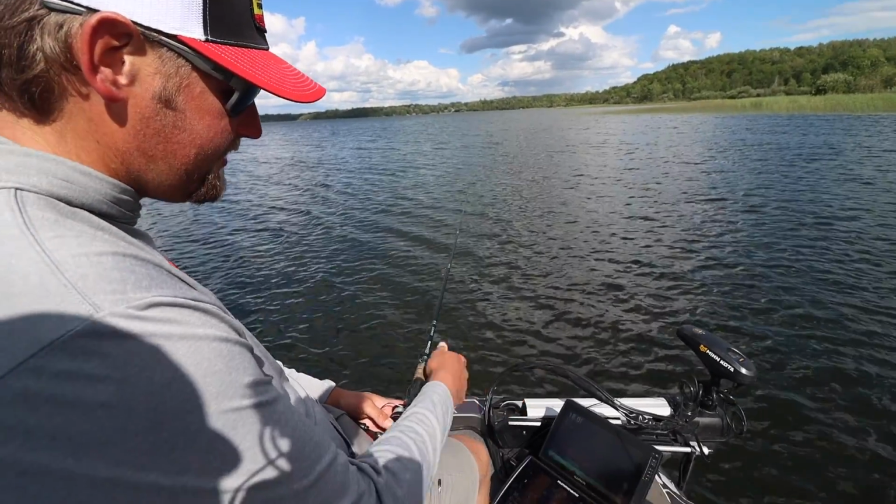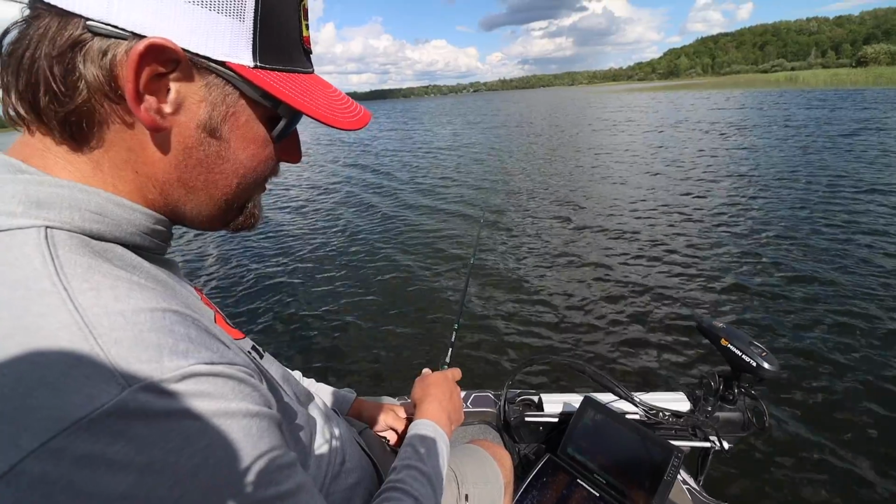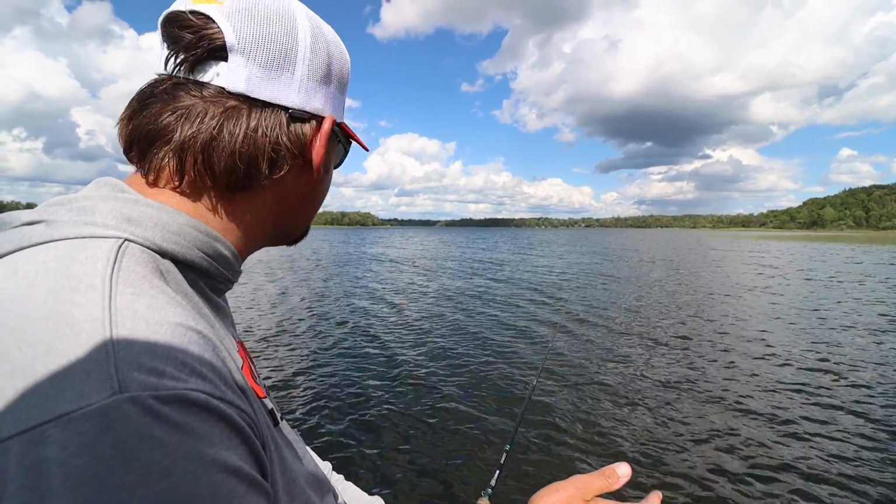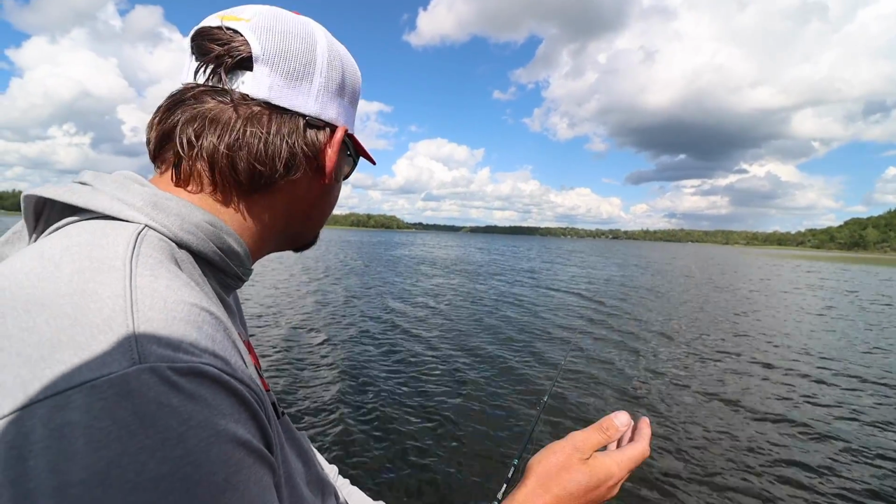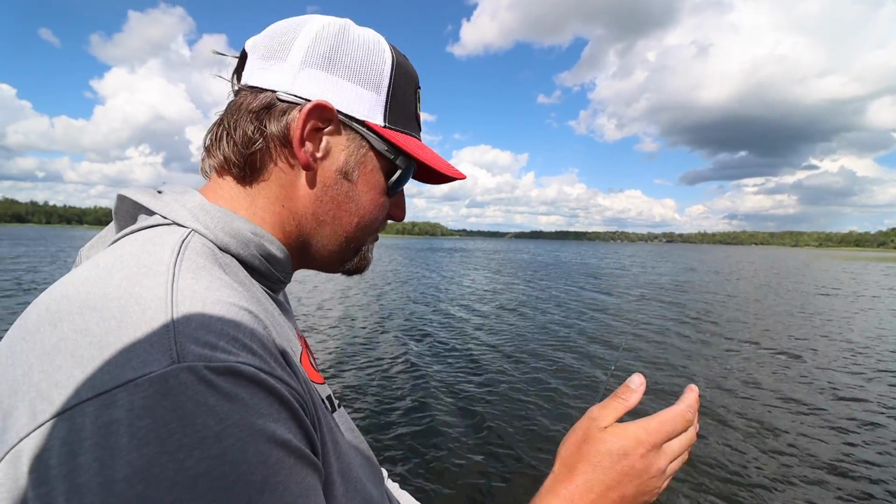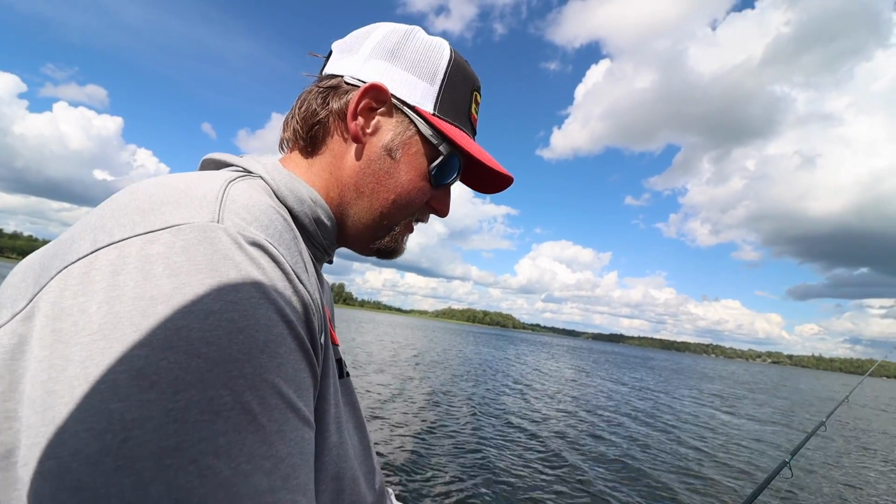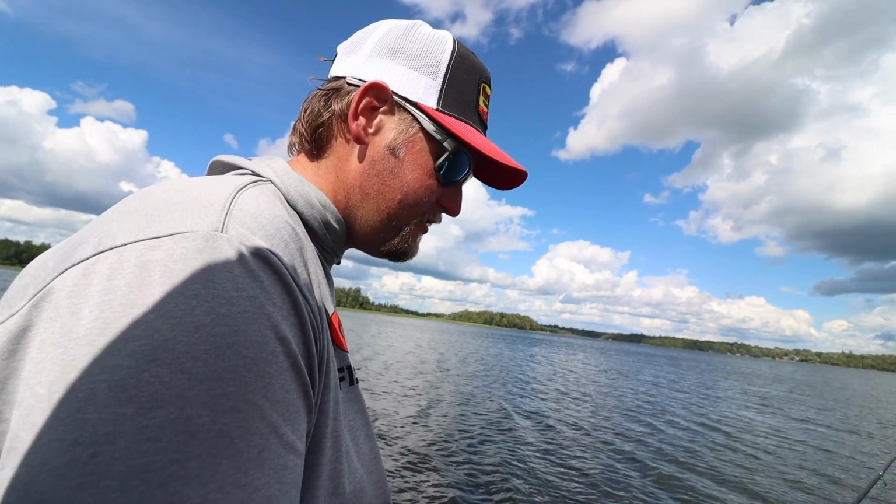So I just marked one here. It was about 45 feet. Typical rule of thumb, I like to keep it at least 30 feet away from them, depending on how clear the water is or how dirty it is. If it's dirty, you can get a little closer. But typically I like to stay at least 30 feet away from them. That way they can't see the boat as good.